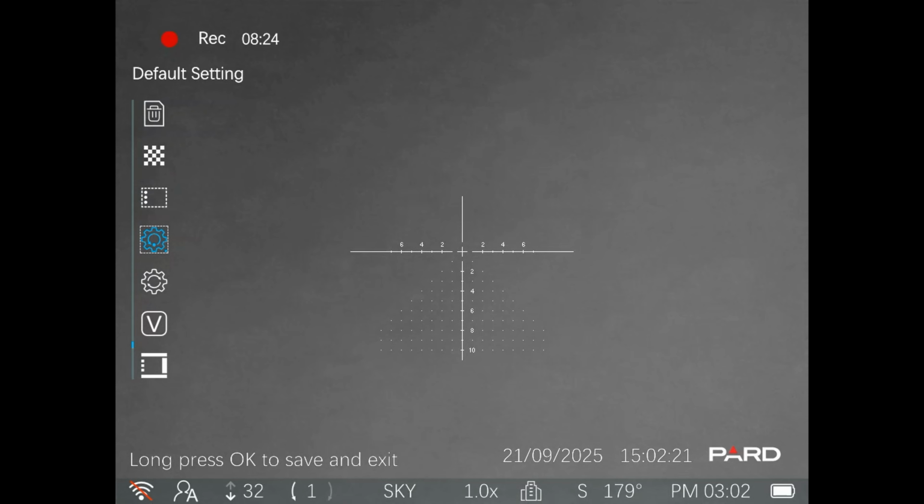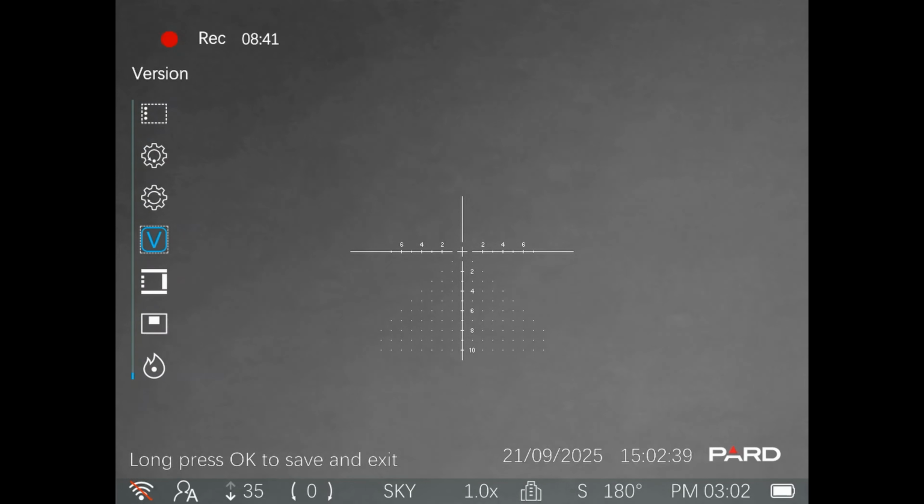Default setting, self-explanatory as well, just set it back to the factory default. Firmware update, be very careful if you want to do this. PARD does provide a good set of instructions if you do need to do a firmware version, so you can actually see the version of the firmware and confirm whether you do need an update or not.